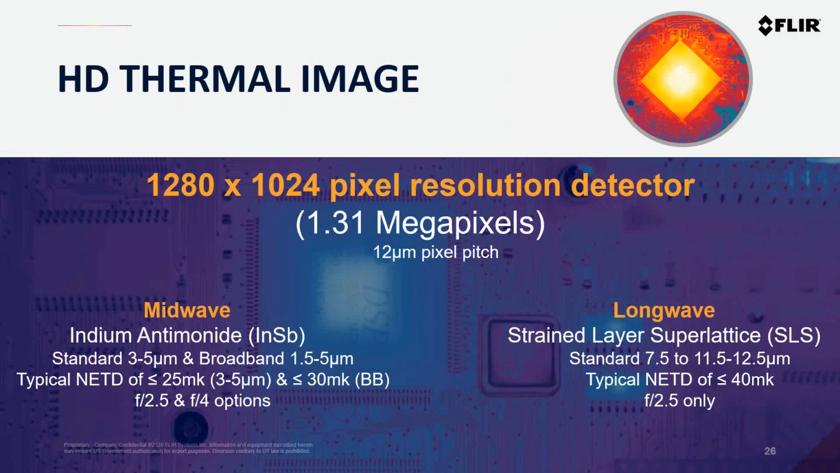And unlike the previous models, we're actually now offering both mid-wave and long-wave variants of these new camera systems. The mid-wave cameras use the FLIR indium antimonide detectors that are offered in both the standard 3 to 5 micron spectral response, as well as a broadband 1.5 to 5 micron spectral response.